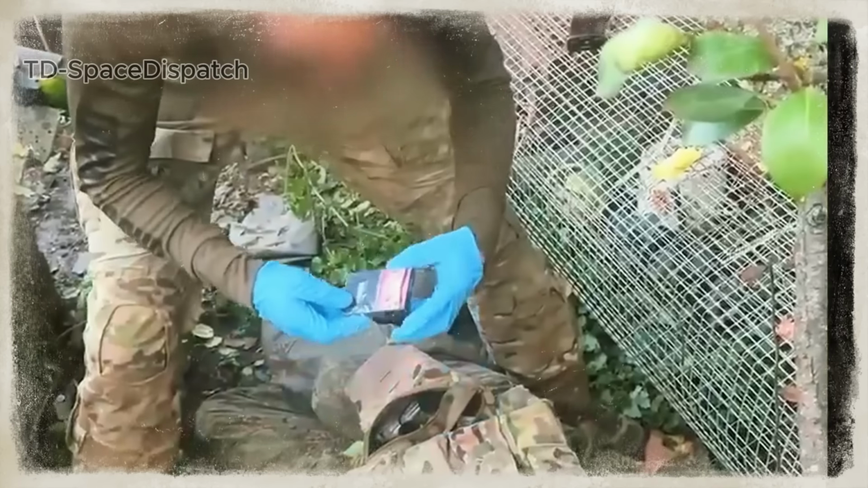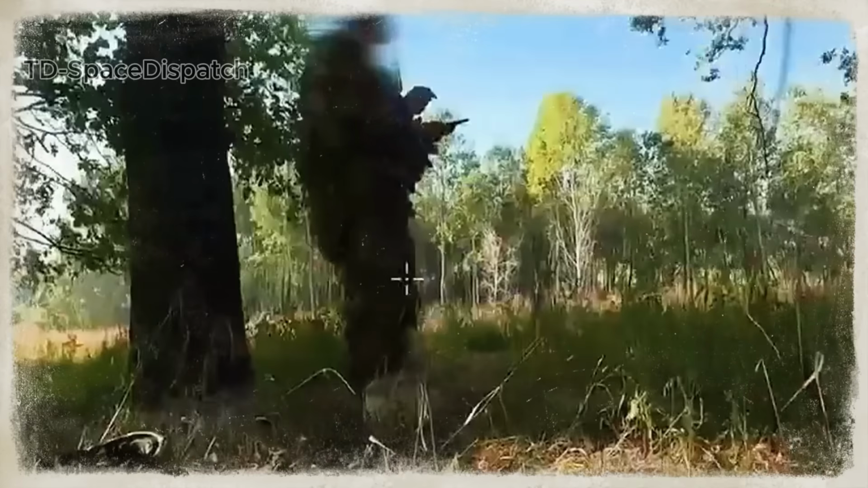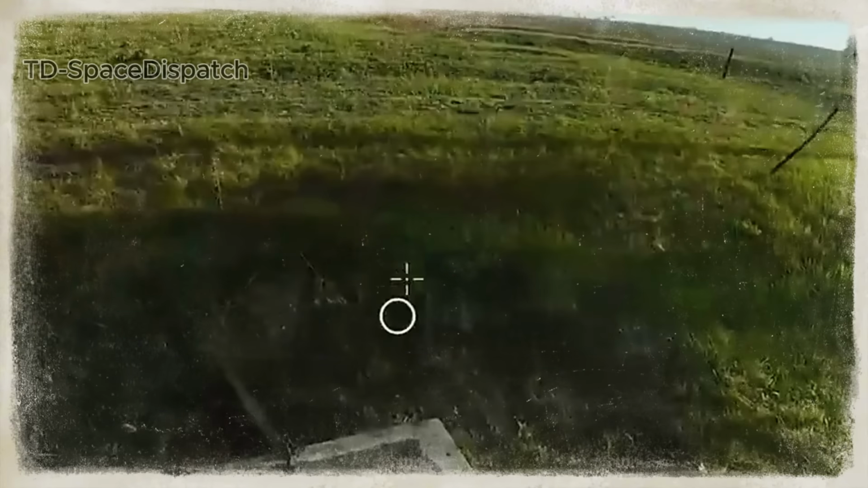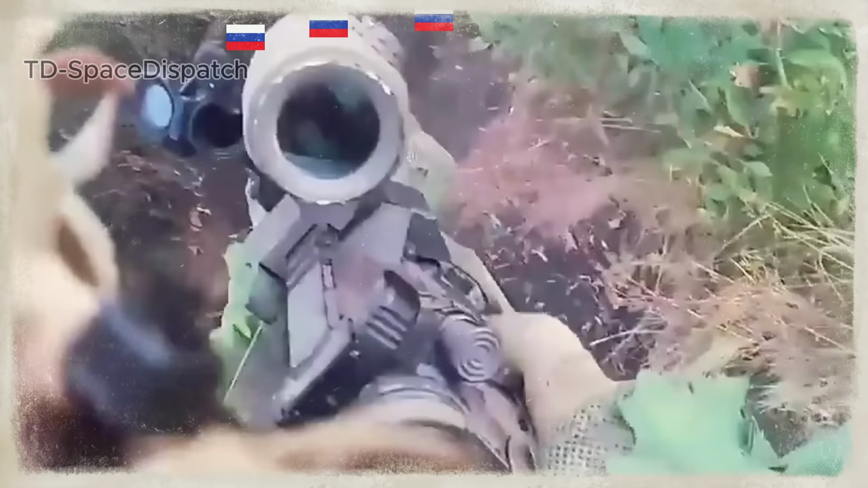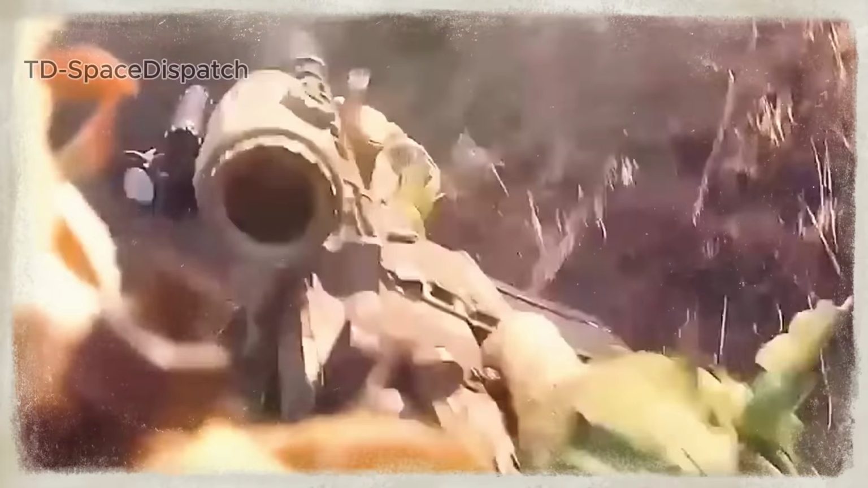Rooms were searched, trenches cleared. The UAV detected a bunker, operators closed in, and dropped grenades inside. Seconds later, the Vampire bomber team launched a second wave, hitting enemy positions deeper in the forest. The blasts fractured Russian formations. The 8th Regiment pushed forward again, sweeping through ruins and capturing several soldiers.